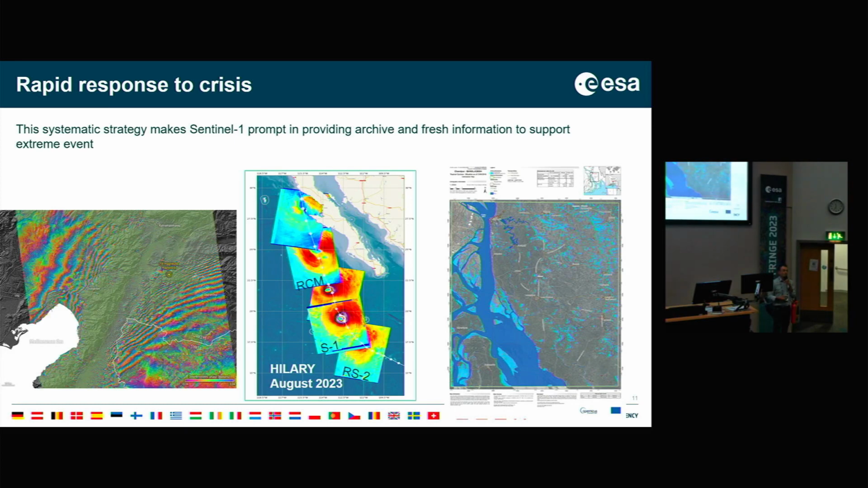All in all, the optimization that we made and the logic that we had in our observation scenario make Sentinel-1, even if we are running in the degraded configuration with one satellite, really prompt in supporting cryosphere, in providing archive, and in providing fresh information to support extreme events like earthquakes.